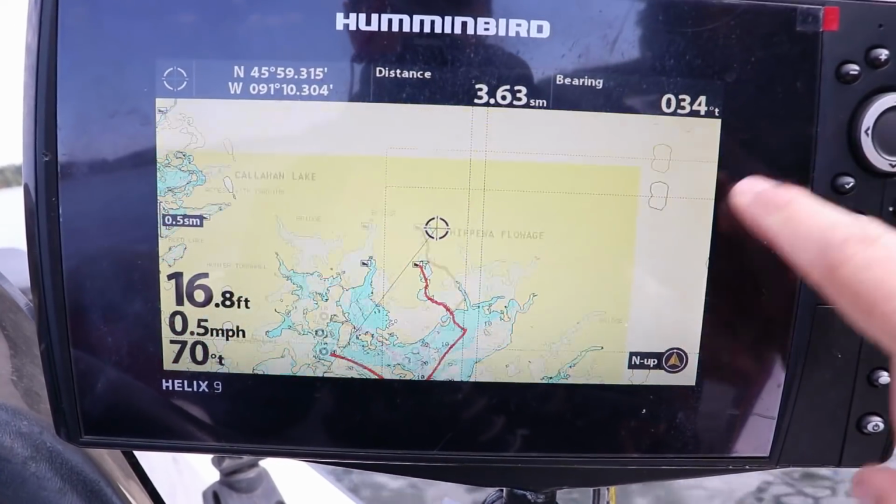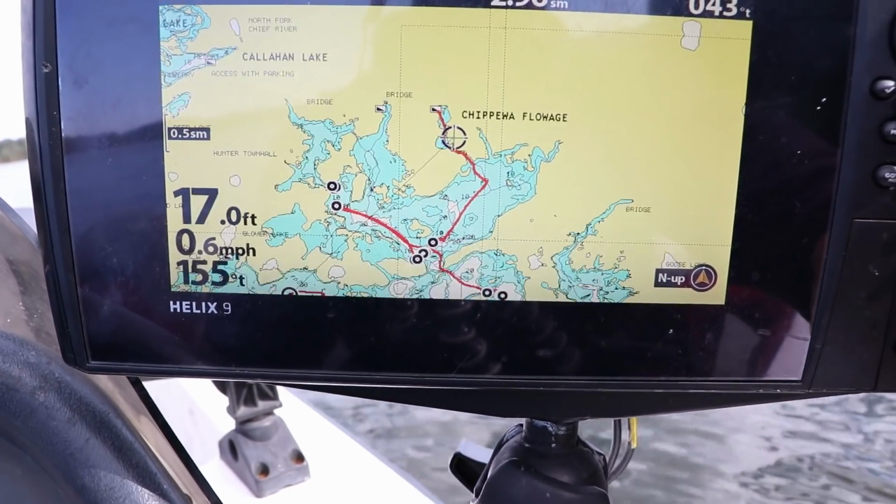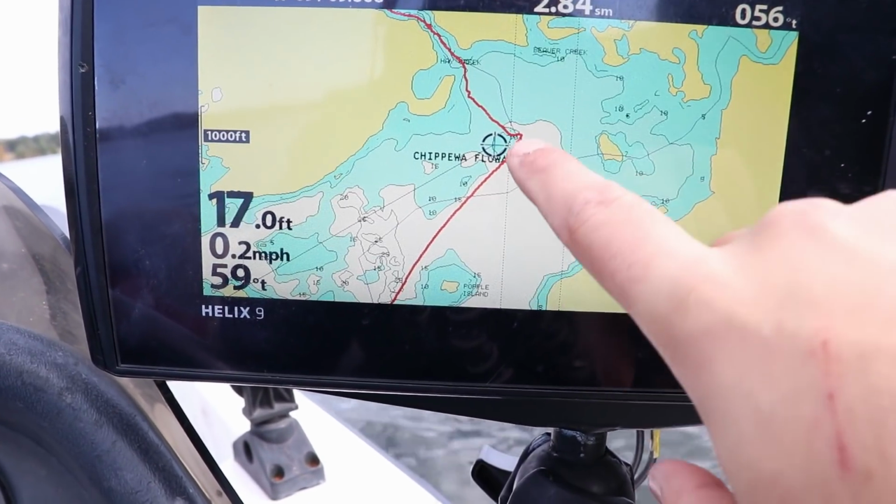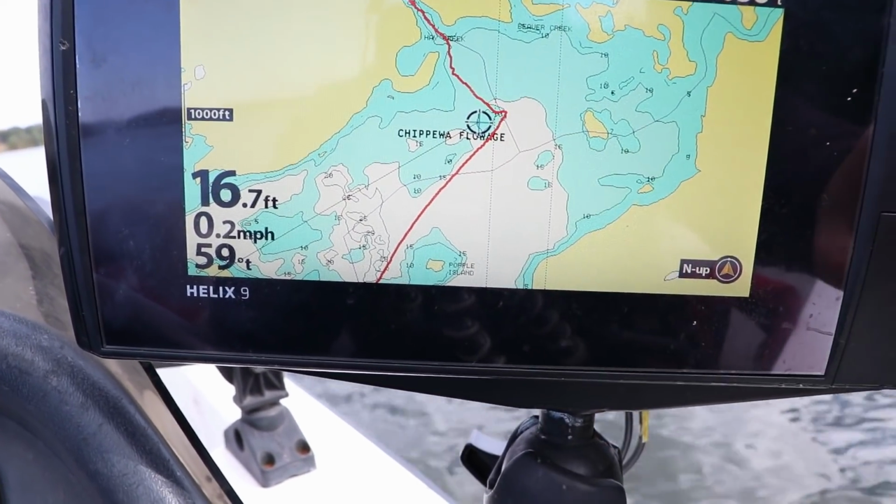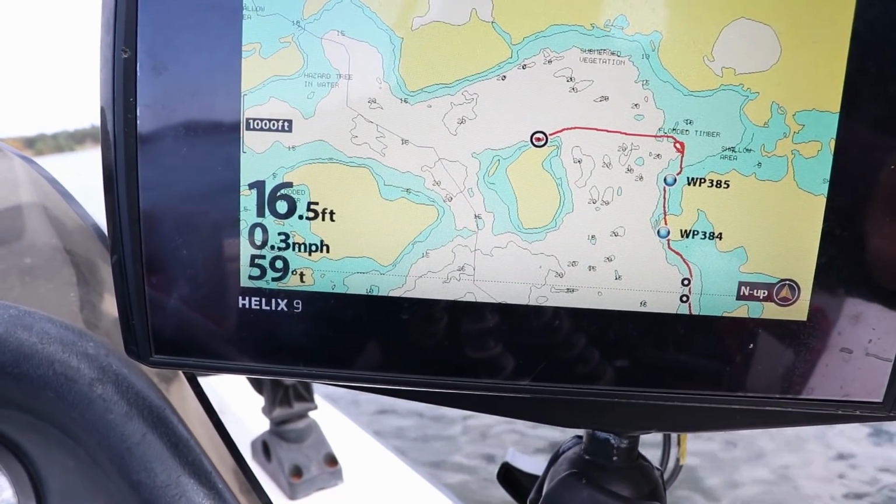I launched on the far northern part. Far northern part of this. And originally there's this little hump right here on this edge. I kind of was hoping they'd be schooled up kind of shallow there.